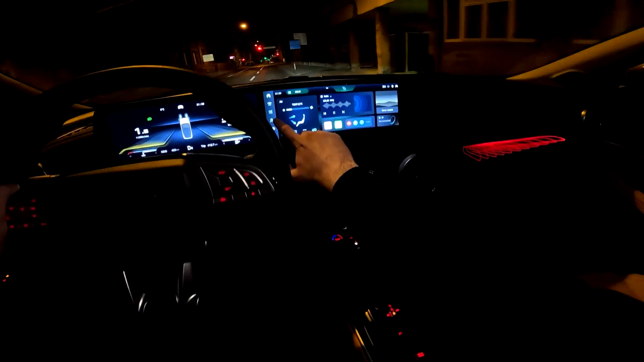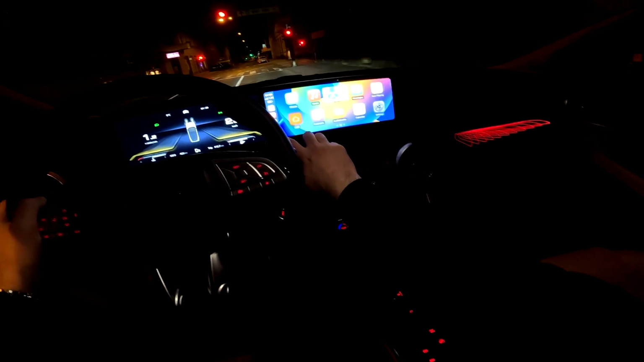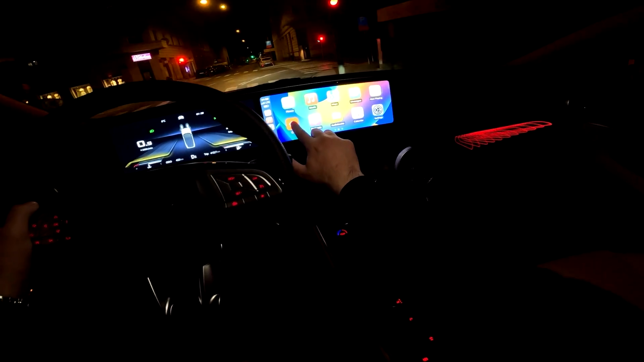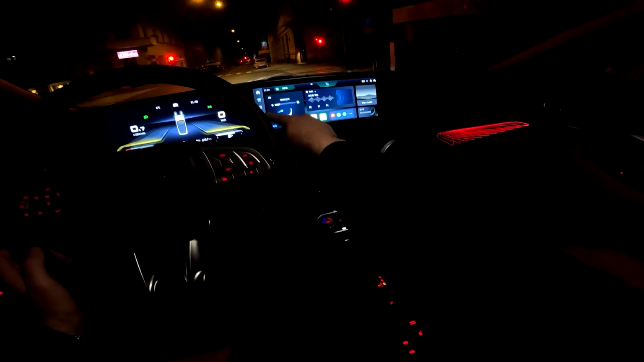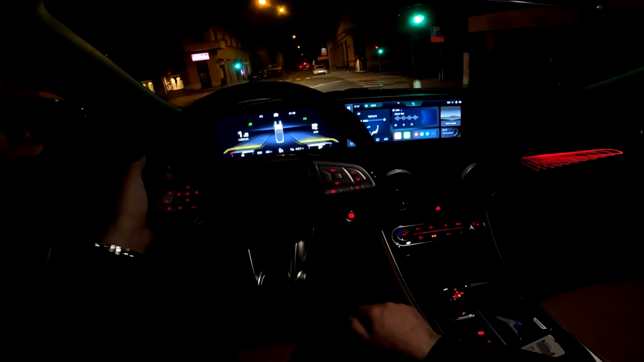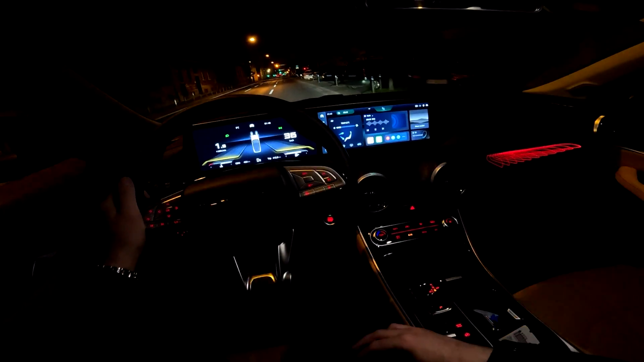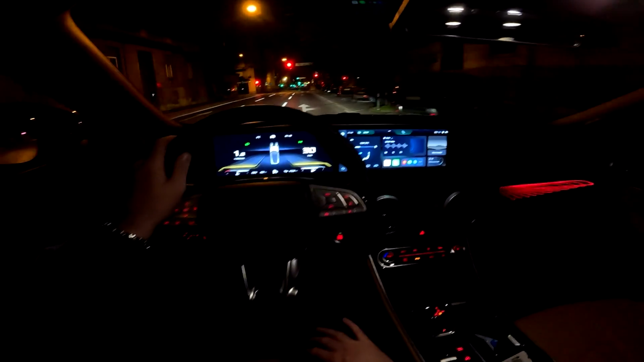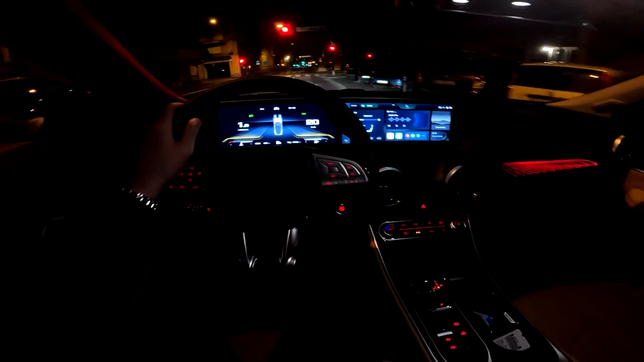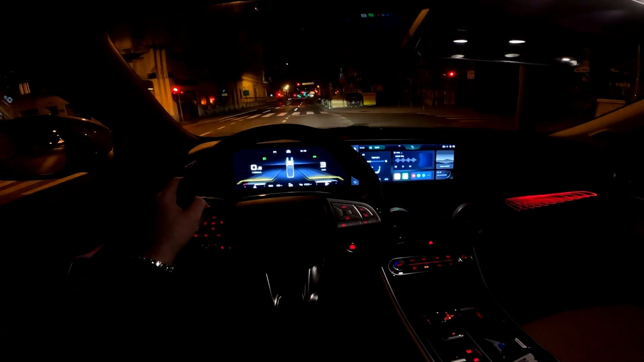And also here I want to show you, we have the map view. Currently we have Apple CarPlay, so we have the maps, but if you give Wi-Fi to the car from your phone, here you can have Google Maps. So that is really cool and convenient. Actually I already showed that in my full review during the day, so you can watch that video to see more details of the infotainment system itself. But definitely a big improvement. I'm a big fan of it, and yeah, they did a great job with those upgrades compared to the pre-upgraded model.